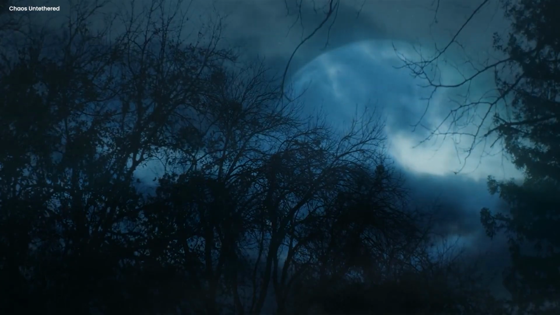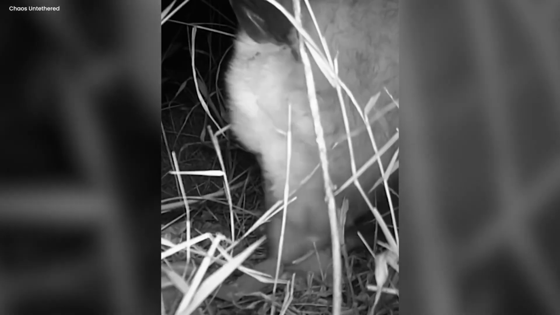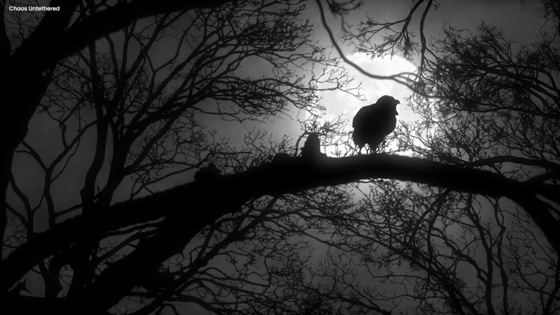Mysterious creature on trail cam. In the darkness of the forest, the trail camera revealed a ghastly sight, a monstrous creature, eerily mouse-like yet grotesquely large. Its hungry eyes fixated on the prey, inching closer with unearthly grace. Beware the unseen horrors lurking within the shadows, for this beast defies nature's bounds, haunting the woods with its chilling presence.